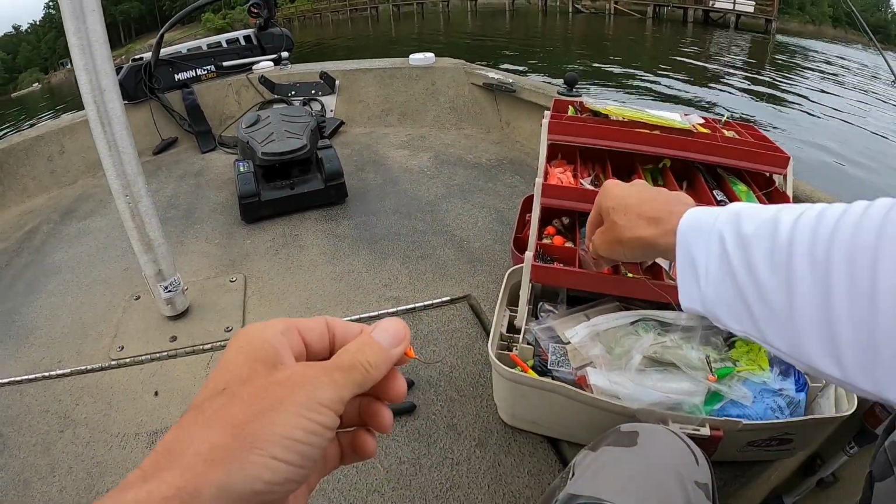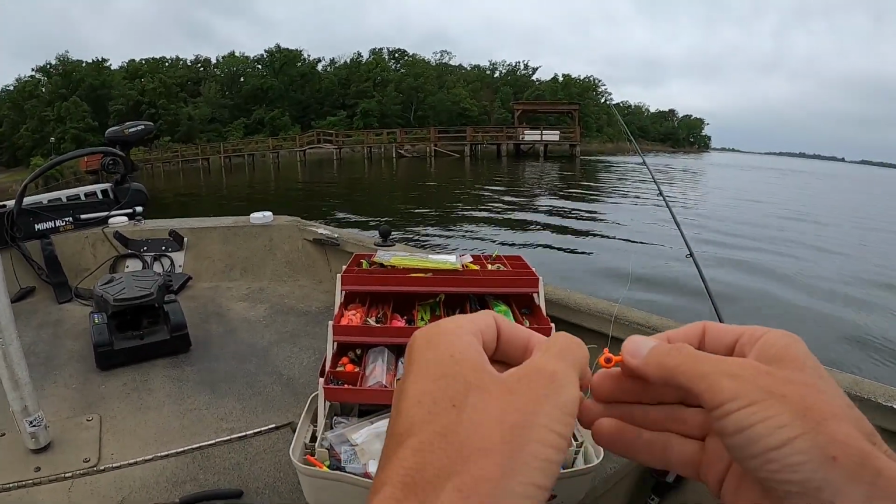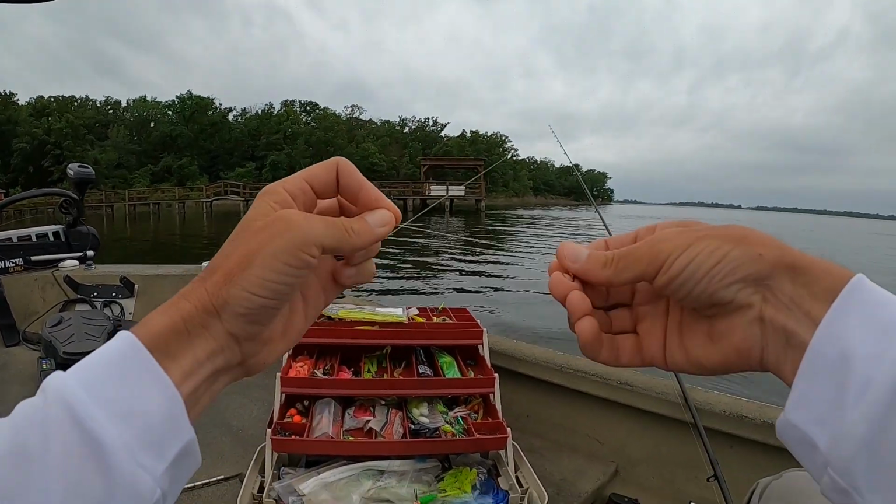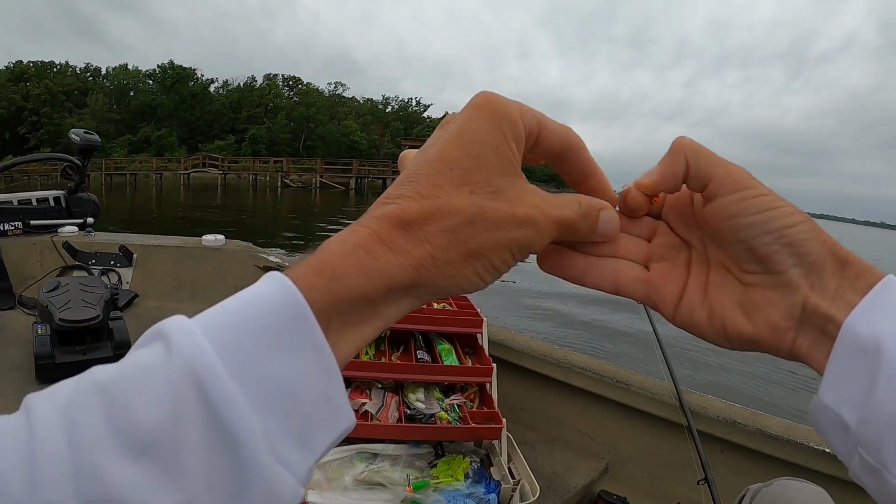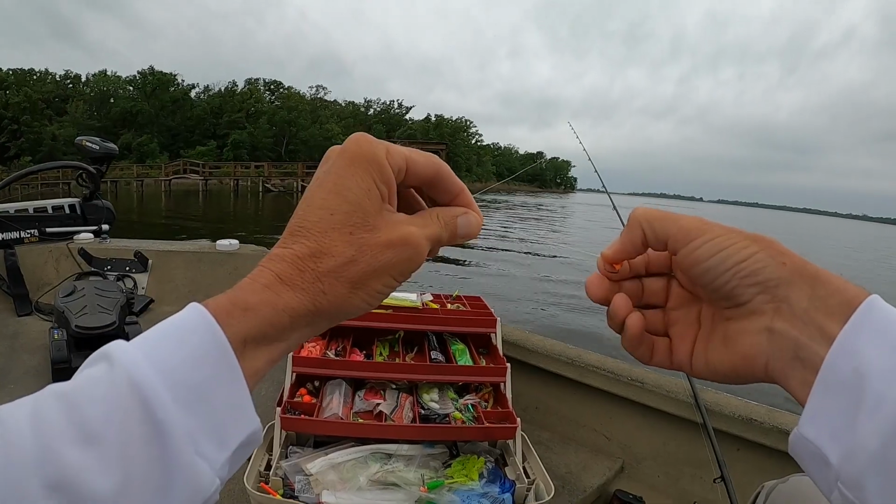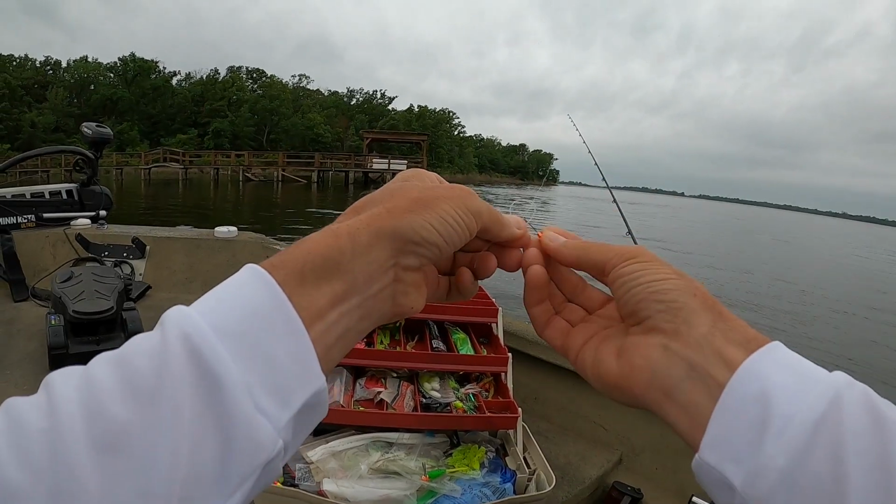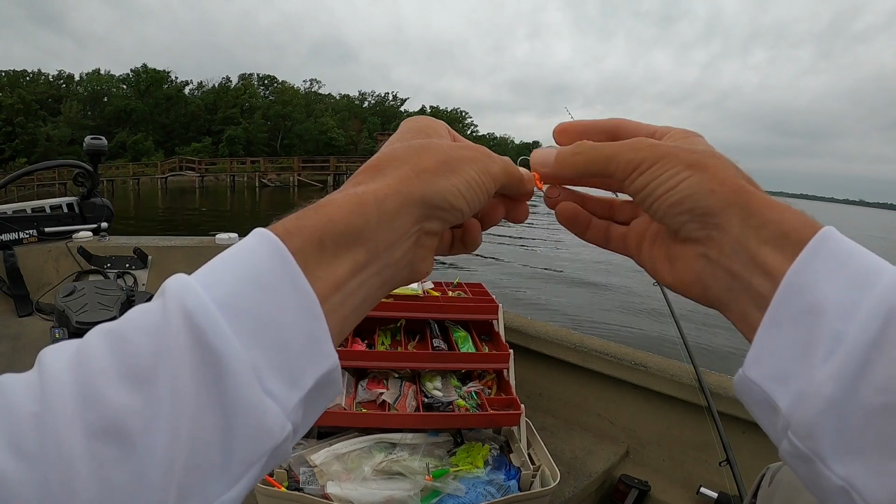Let's see, we're gonna start out with this jig head. I tie a little loop knot on all my jigs. It's very simple too. I just put the line through the eye like that, and I'm gonna grab it together like this, and I'm gonna just go like you're tying your shoe. I'm gonna make a loop like that, put it through once, put it through twice,